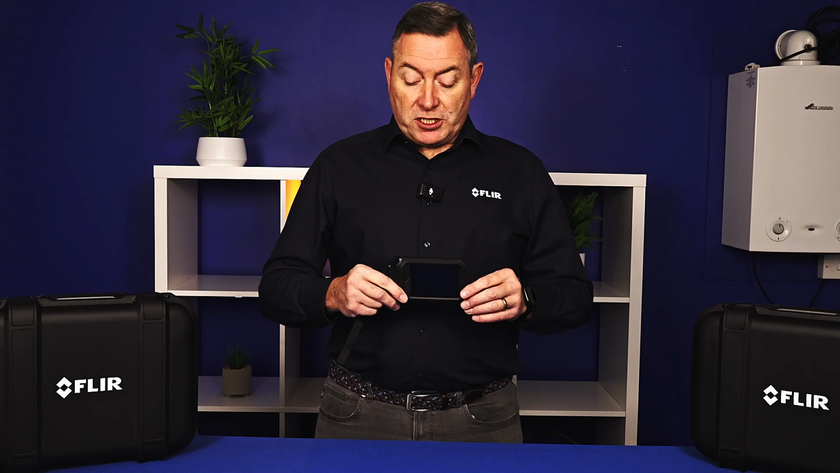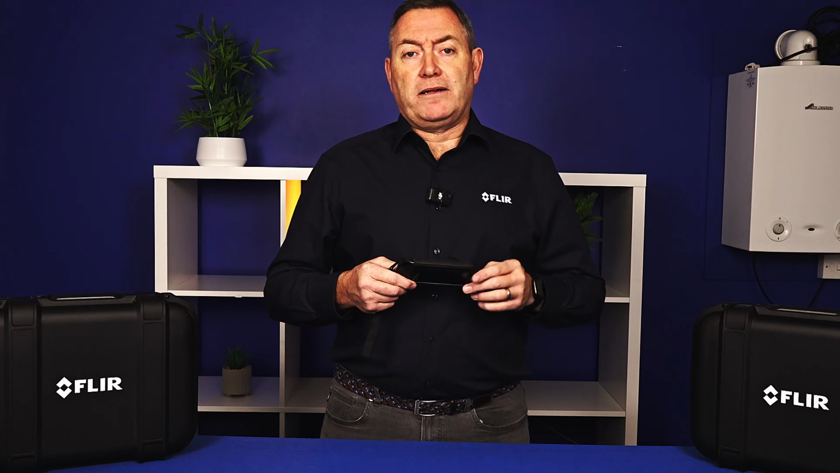Also with this compact range of camera, just like its predecessors, we still have the tripod mounting here as well. So you can mount this device really simply onto a tripod and leave it in position to look at a particular process, for example, or a particular target over time.